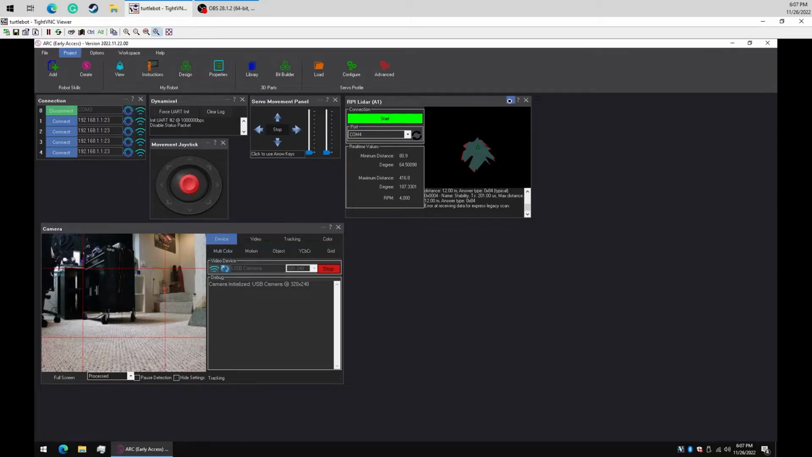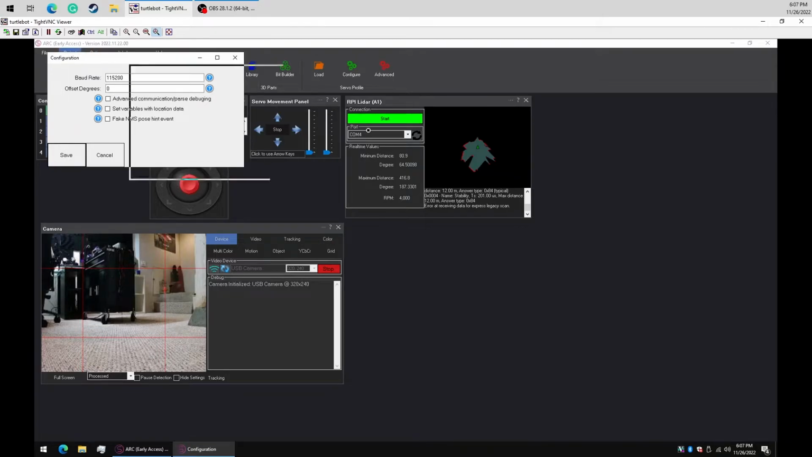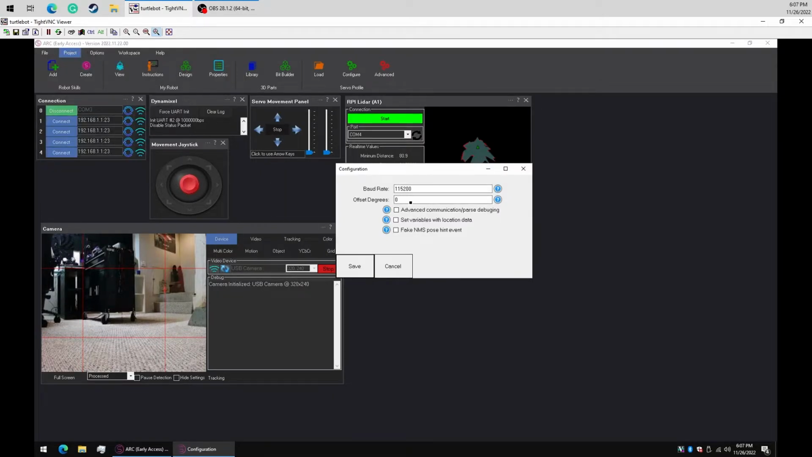So let's go into the configuration setting here and let's take a look at what we have. So we can say the baud rate, how many degrees it's on and off. Well, I can tell you this is that it's entirely reversed. It's 180 degrees off because I mounted it onto the robot backwards. Okay? And of course you can figure that out pretty quickly when you start looking at the map that the robot is making. And then we have something here, set variables with location data.